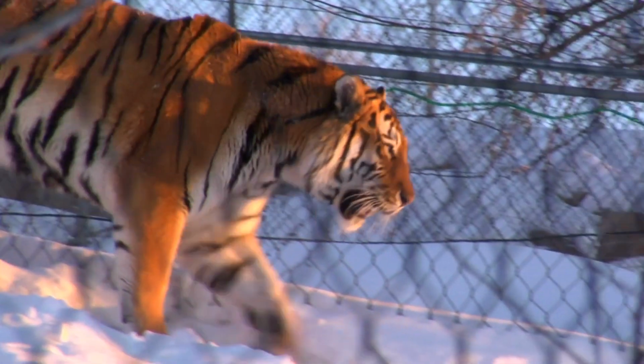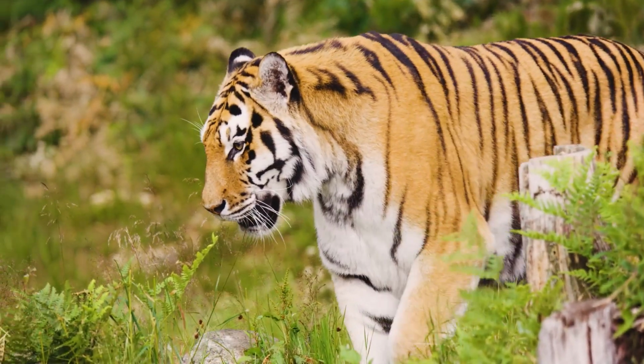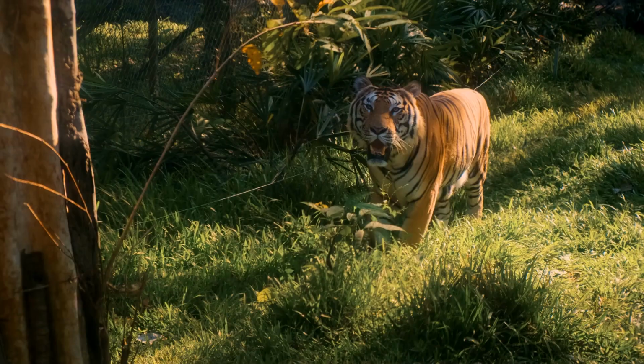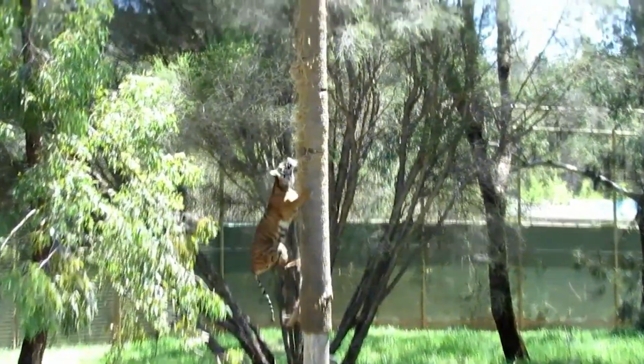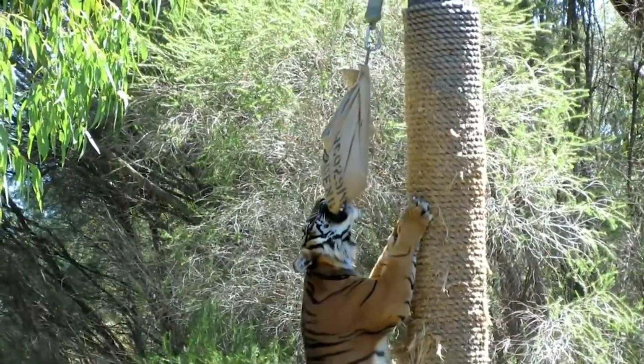Number 7. Climbing for food. Tigers are really something. Not only are they masters of camouflage, but they're also great at climbing. No wonder they're apex predators. It's also all the more reason to be wary of approaching one, whether in the wild or a savanna. Look, these guys are climbing poles like it's nothing to eat. Mind you, those giant scratching posts are about 4 to 5 meters tall.